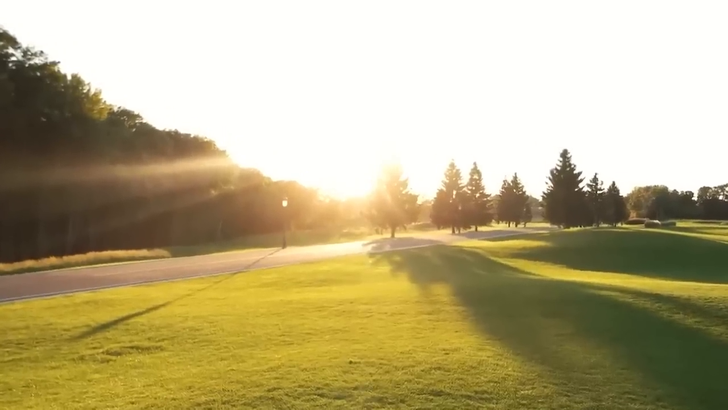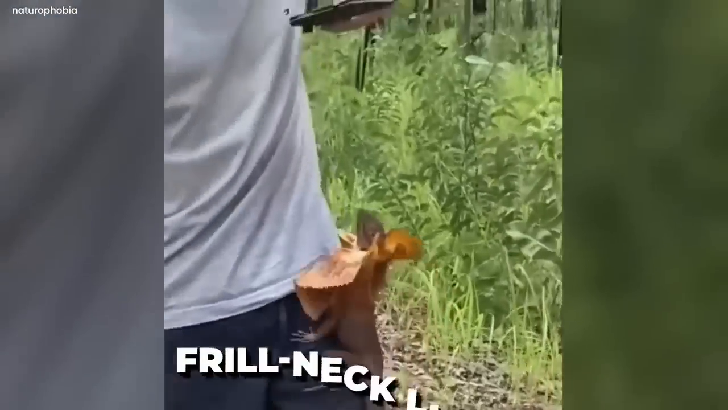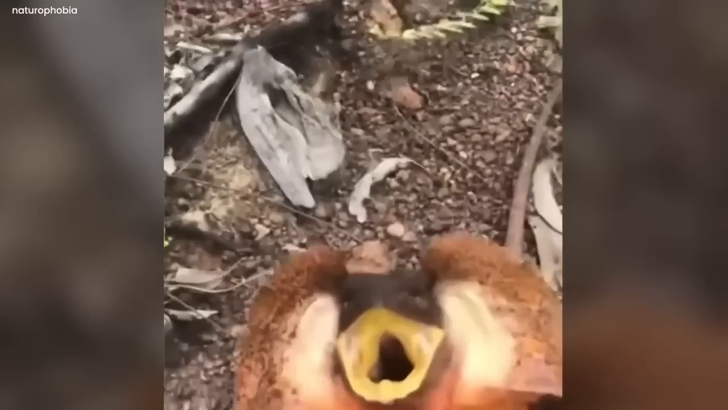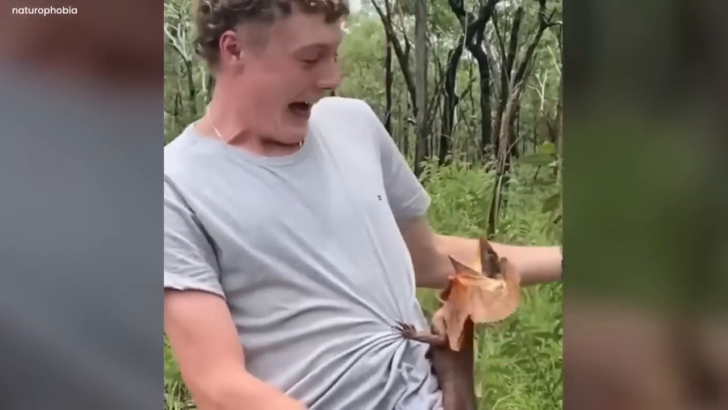Mystical encounter with frill-necked lizard. In a sunny forest, something amazing happened. A brave man was there, full of curiosity. He pointed his camera at a special lizard called a frill-necked lizard. This lizard moved in a strange way, like a puzzle to solve. The lizard sat on the man without scaring him. Instead, the man laughed.